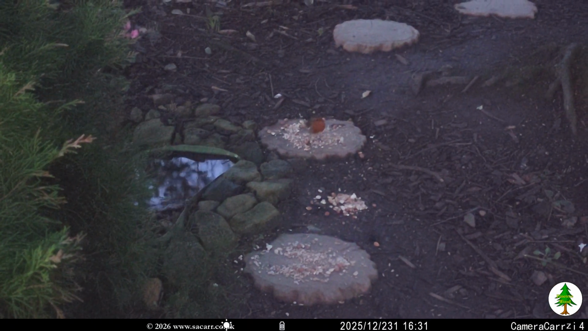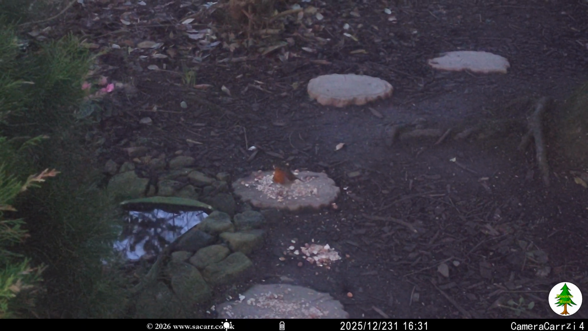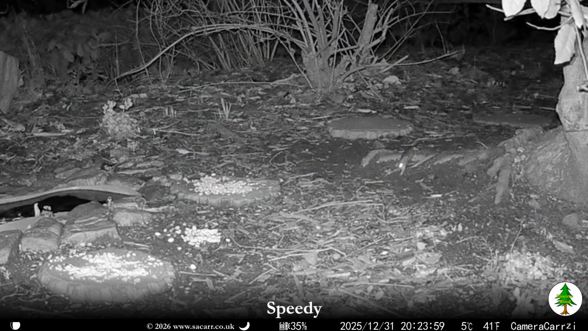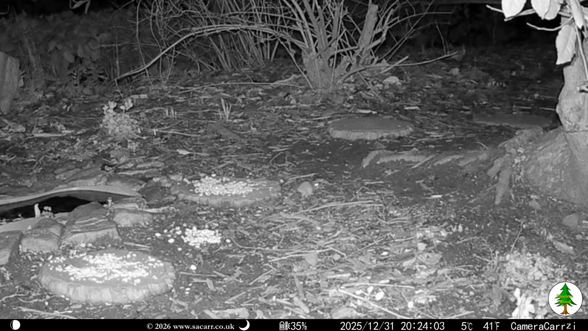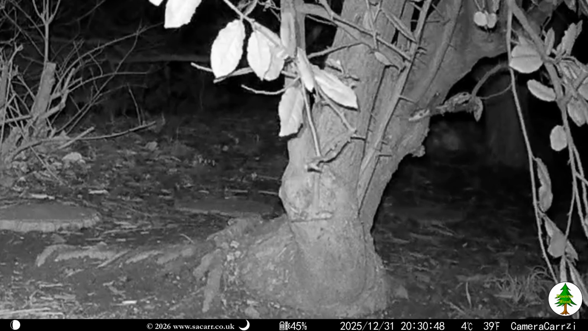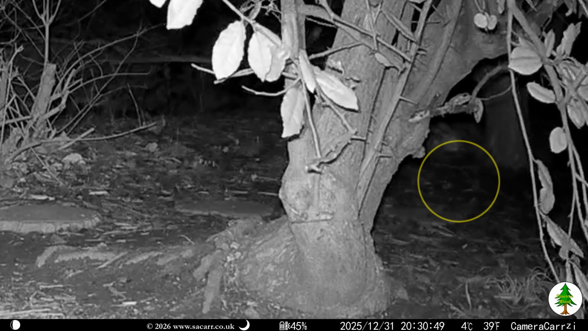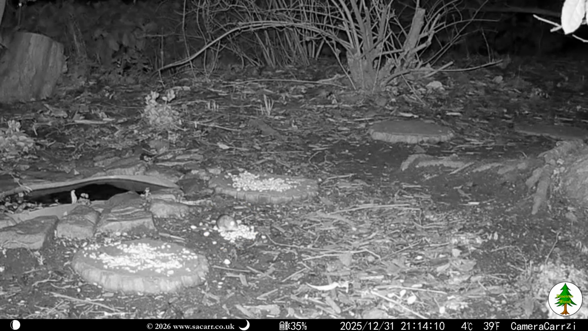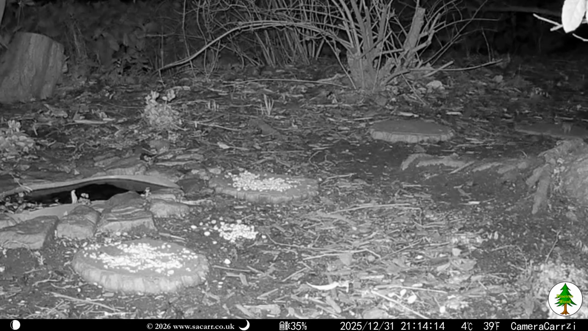Around 4:30, I went out to put some more seed out, and got this robin on my phone in the dim light of dusk. All went quiet again until 8:23 on New Year's Eve, when Speedy dashed into view to grab some seed. He was back again 6 minutes later, underneath the cornelian cherry tree. Speedy was back once more at 9:14, I think taking food back to his nest.